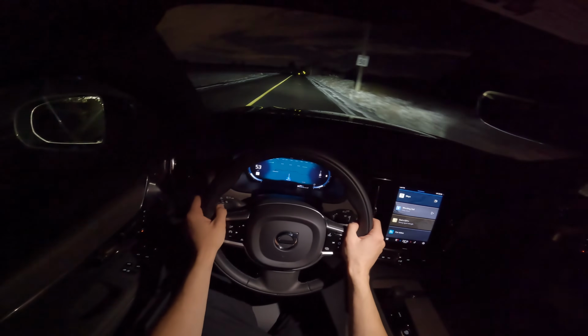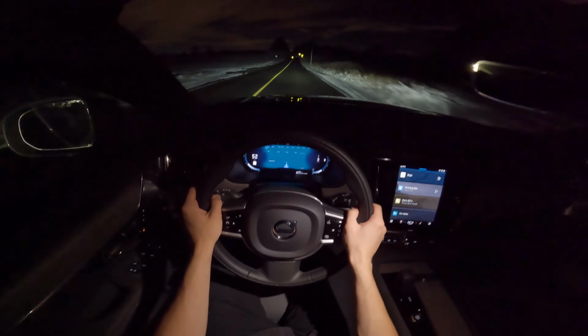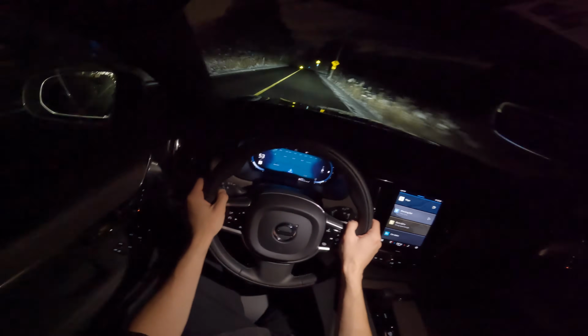It does look nice with the snow, I gotta be honest. And it's nice because it's so bright now. Like even the sky, it's like past midnight, but the sky is still kind of bluish from all the light being reflected. It is nice.